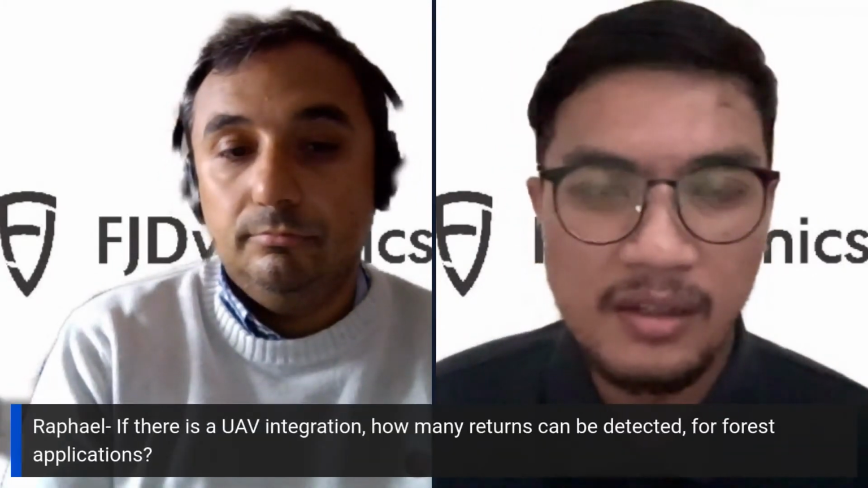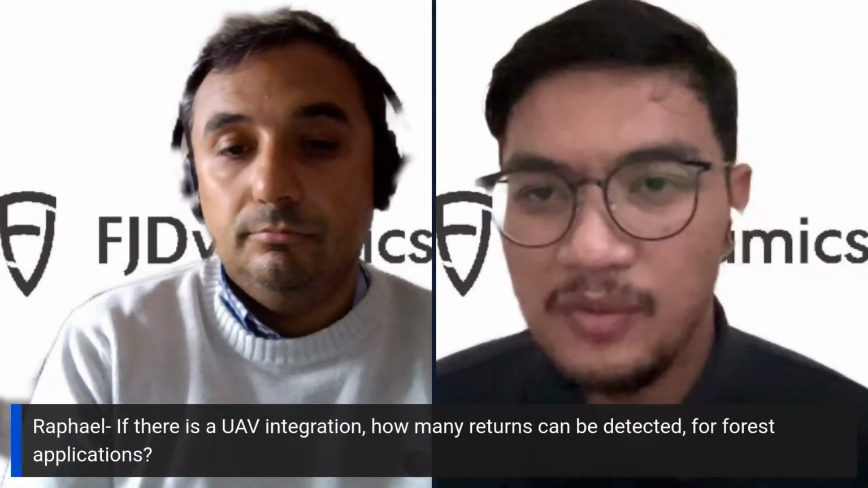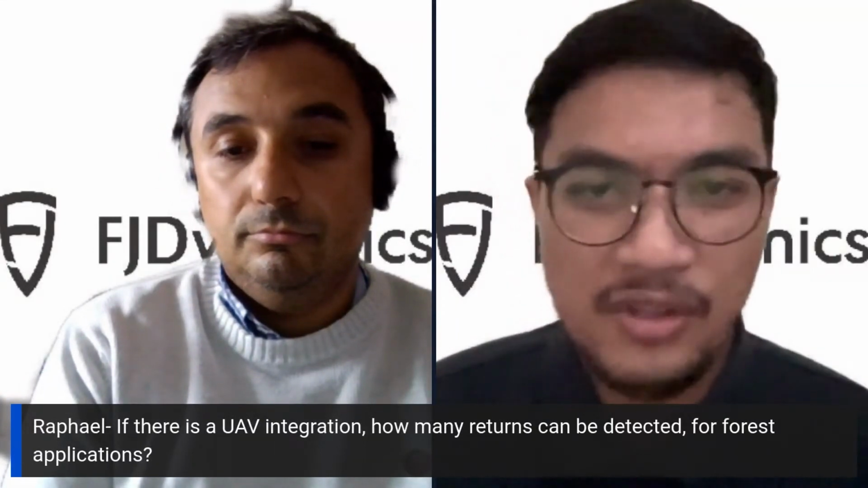I will move to the third question, from Rafael. If there is a UAV integration, how many returns can be detected for forest applications? For the forest application, it depends on how big or how wide the area is. So we can plan our scanning missions before we start to capture the project.